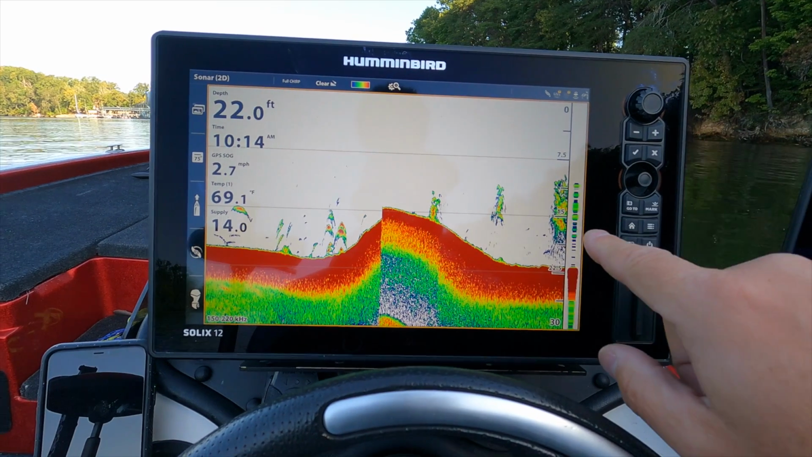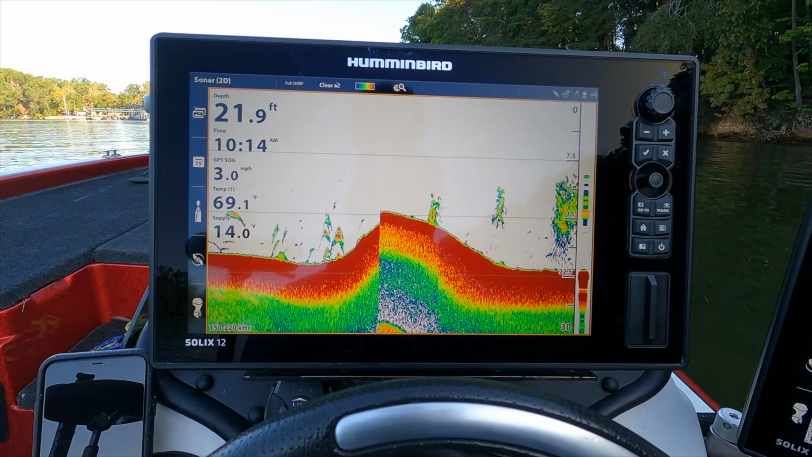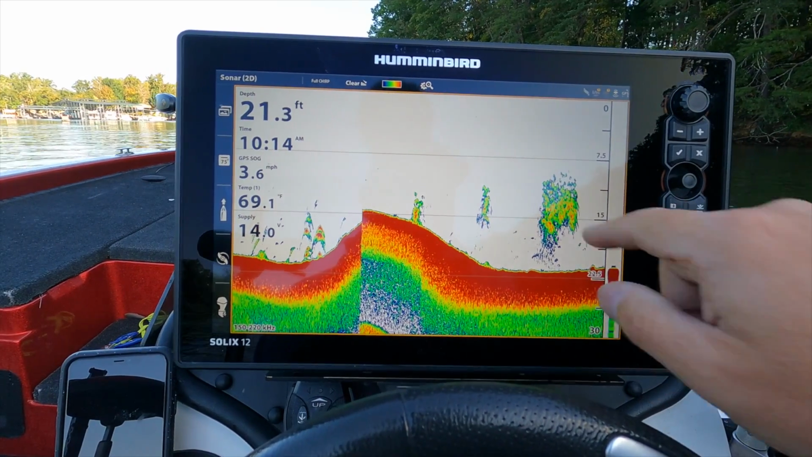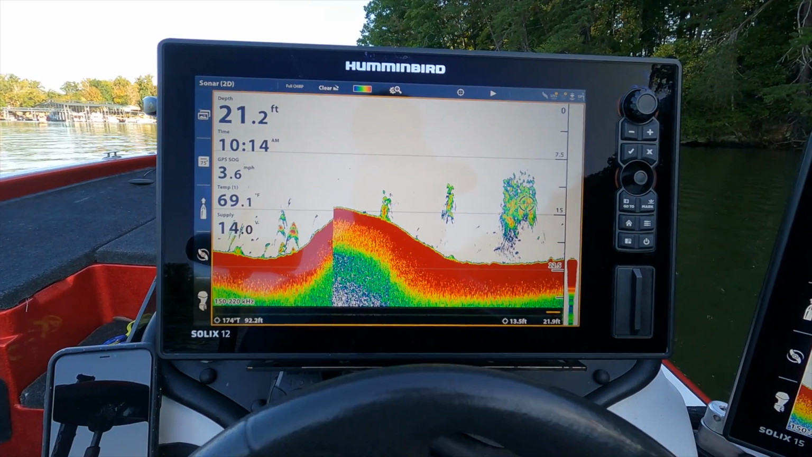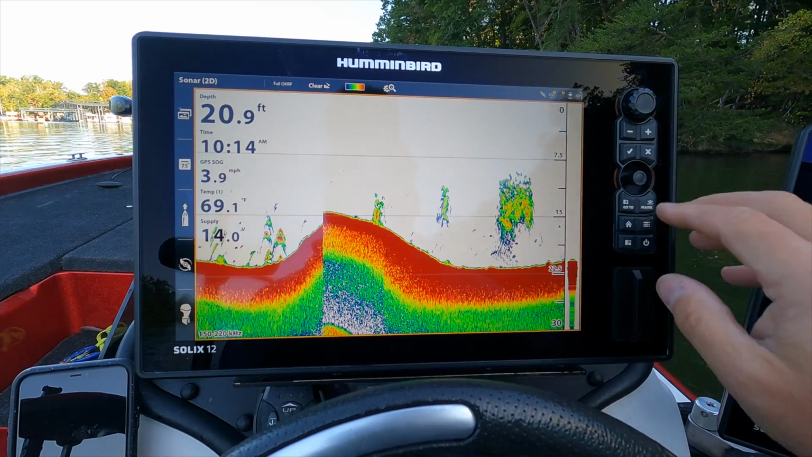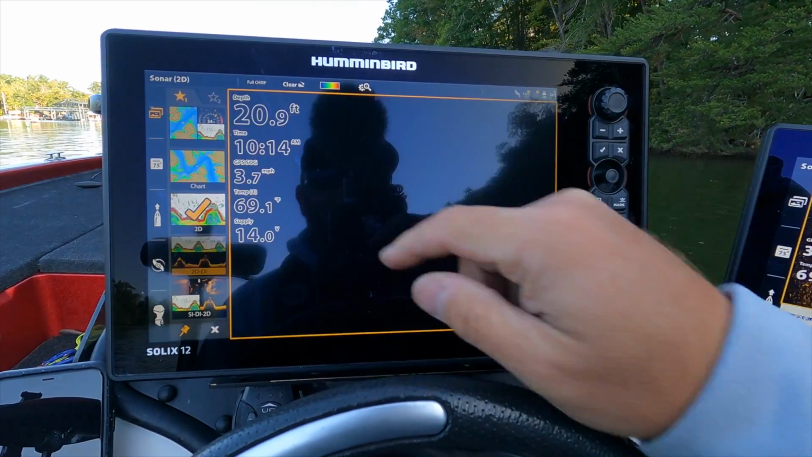So here we come into a giant school of bait. But that is a giant school of either gizzard shad or white bass. Now watch when I switch over to the down imaging.